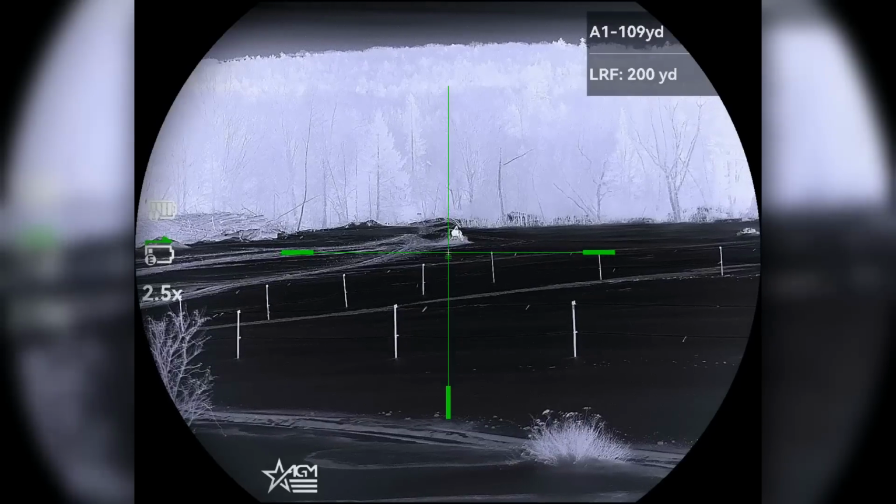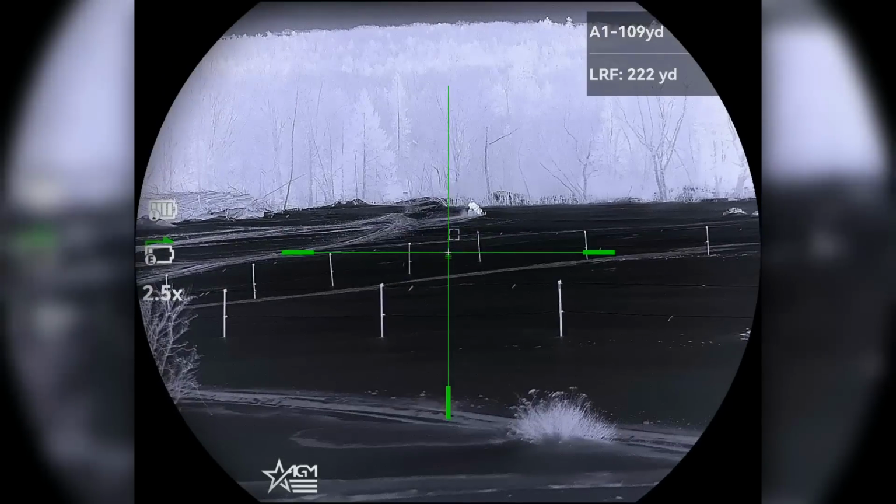Something else on this scope that I love is the aluminum lens cover. So they went to an all metal design. It is pretty loose, so you guys may notice that, but I think it's because it's threaded onto this lens. So what you'll notice is you can actually screw it right off the scope, which is kind of cool, I guess. I don't really know why you'd want to, but anyway, that's what it is.